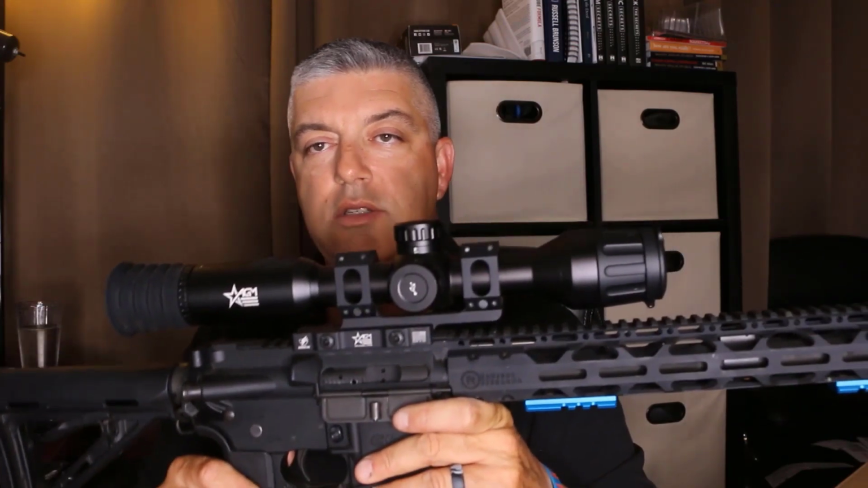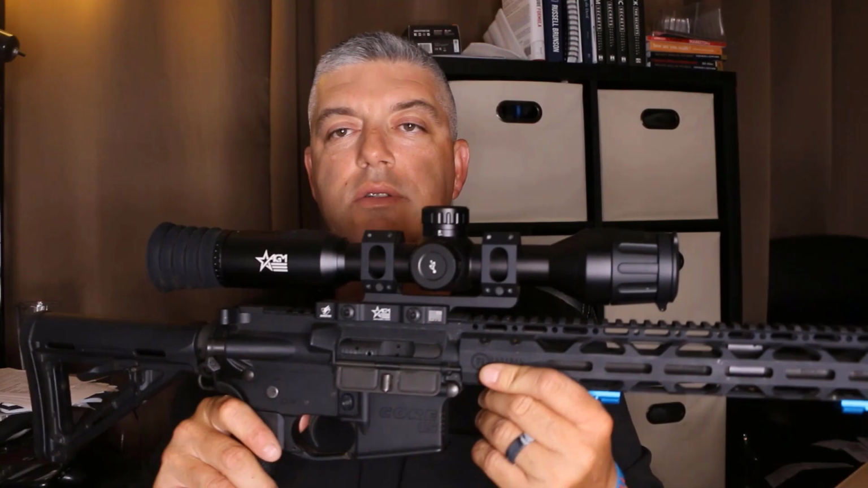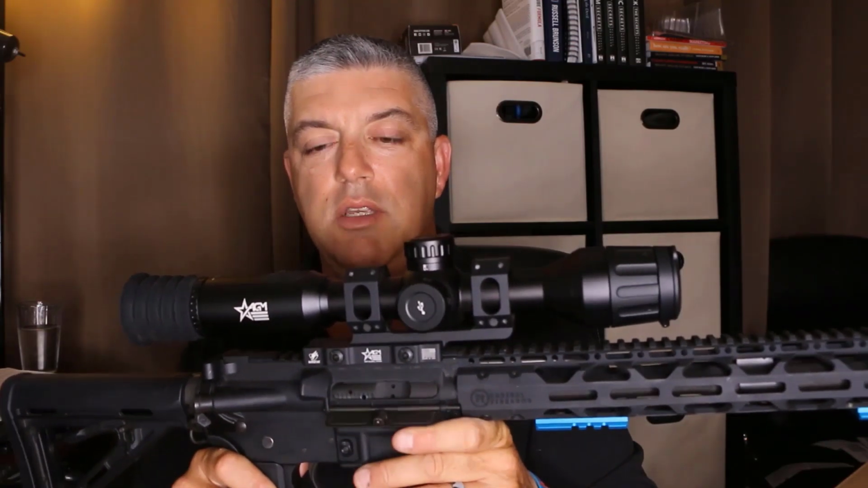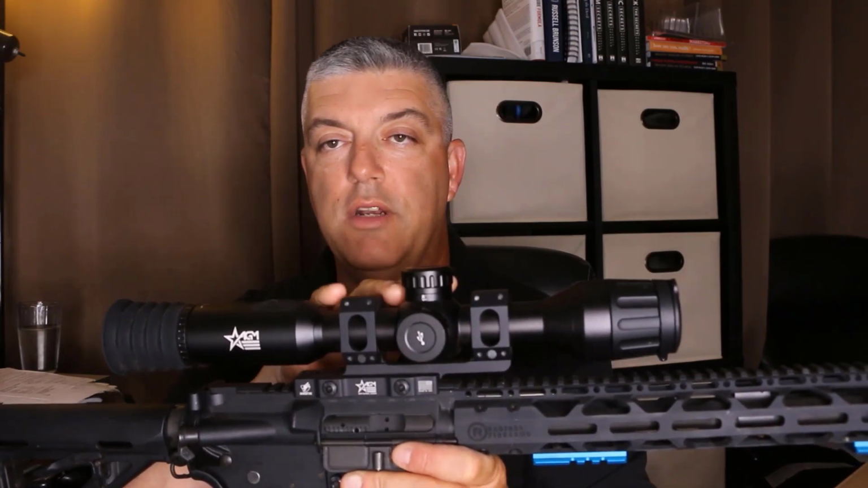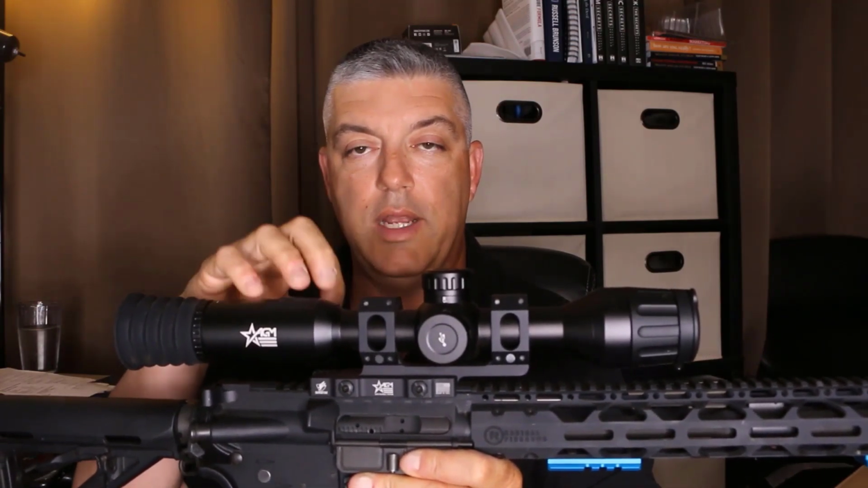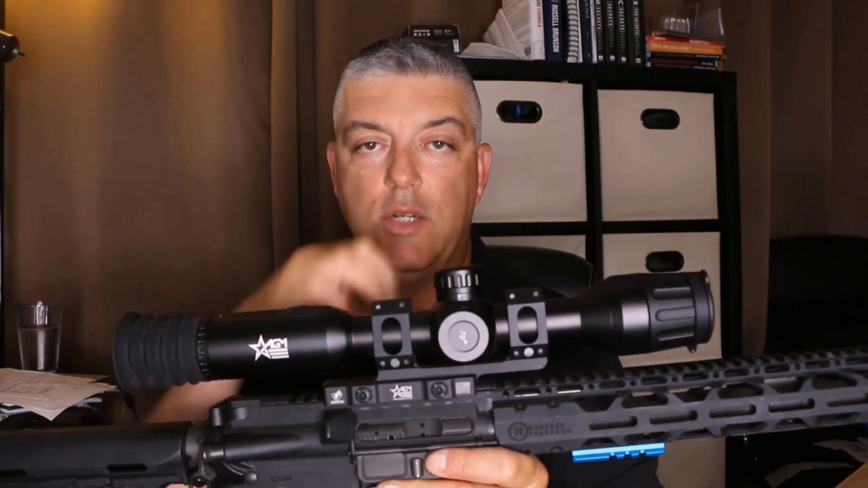These units also have the ability of having multiple different reticles as well as multiple different reticle colors. And the newest user interface on the AGMs actually allows you to assign different reticles to different profiles, which is really cool, because before you just had one profile per reticle. So it gives you a lot more adjustability.